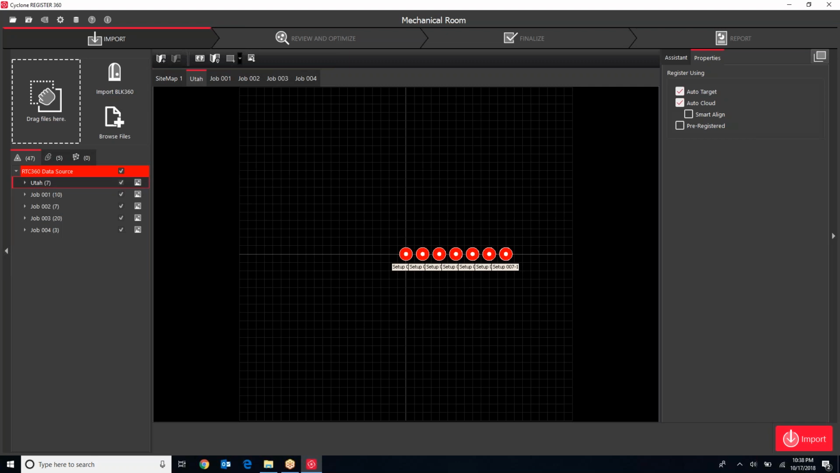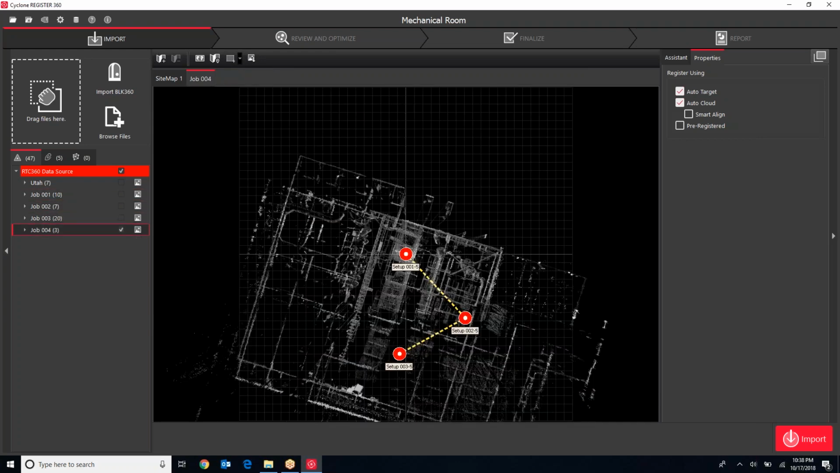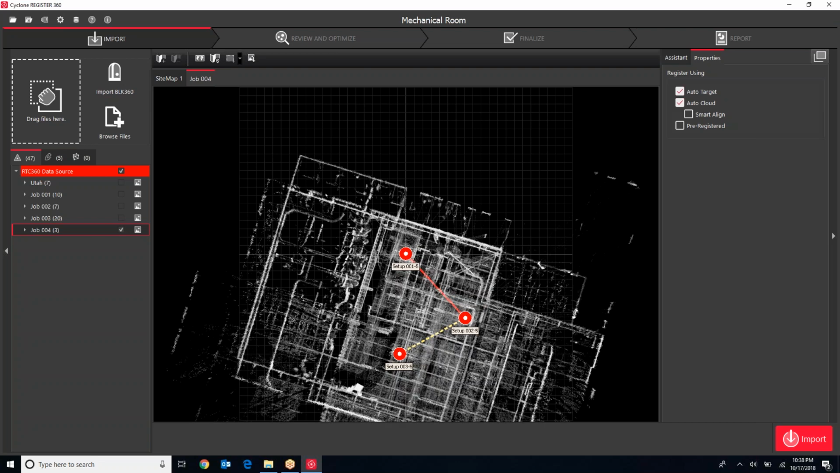Loading times will vary depending on the size of the project and what was scanned. I know that this particular project is the last one that I did, so there it is, job number 4. And because I started the job on the scanner, I wasn't able to name it. If you use an iPad, you can name the job on the scanner, and then it'll actually come with a name on it. Basically, I check anything I don't want to import, and then it starts populating this little thumbnail area here.